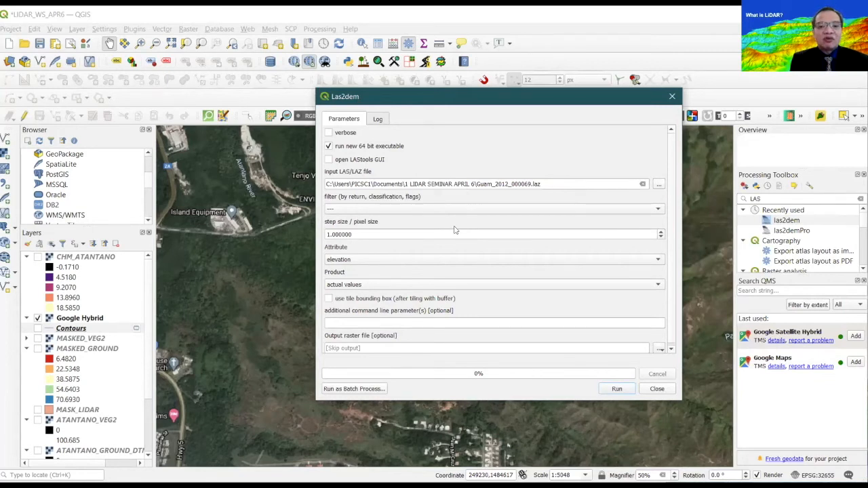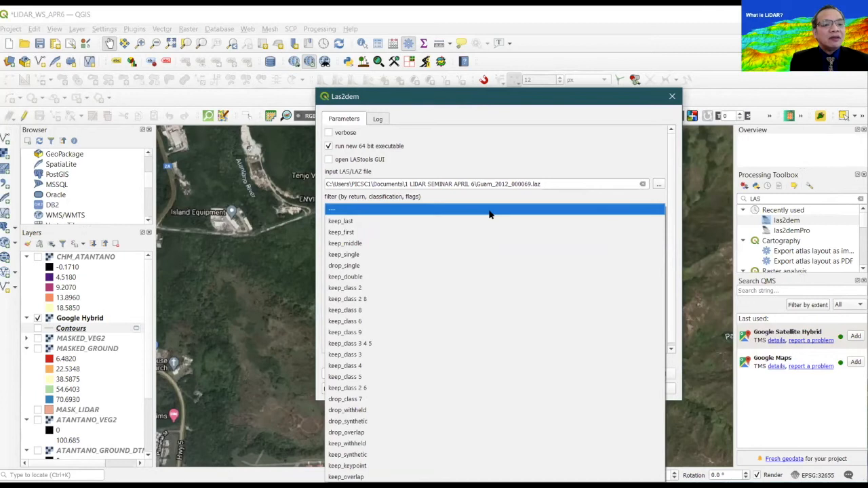I just get the defaults given by QGIS. One particular facility that you should be aware of here is labeled filter by return. So this menu gives you which of the several returns, which we spoke about a while ago, should you use for classification.